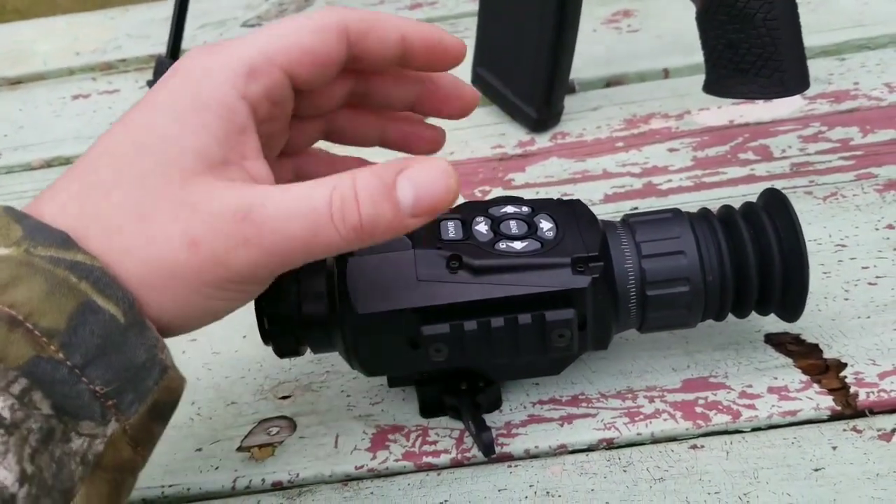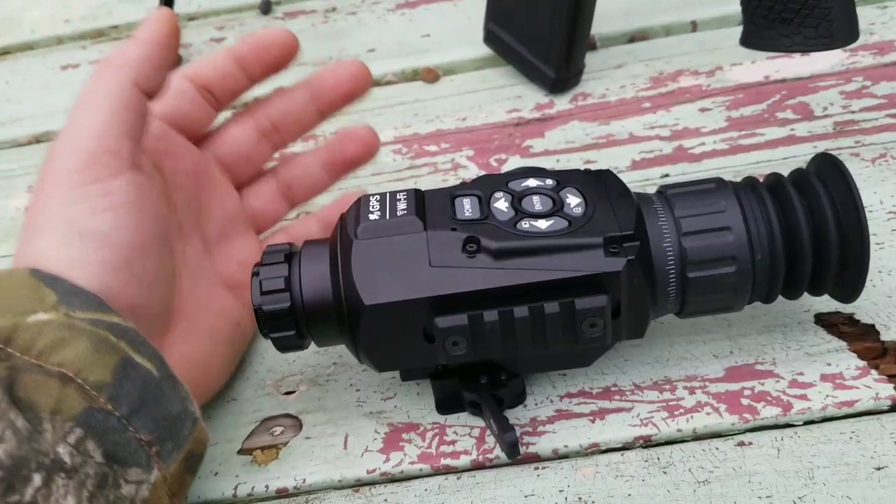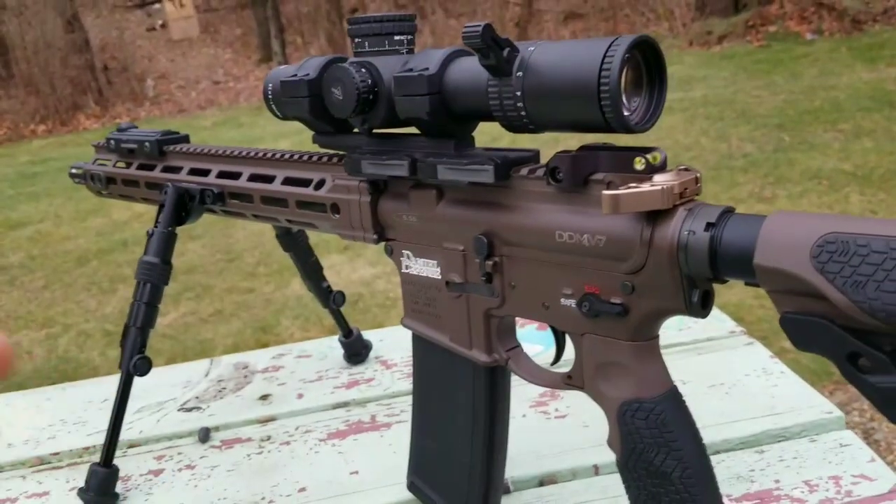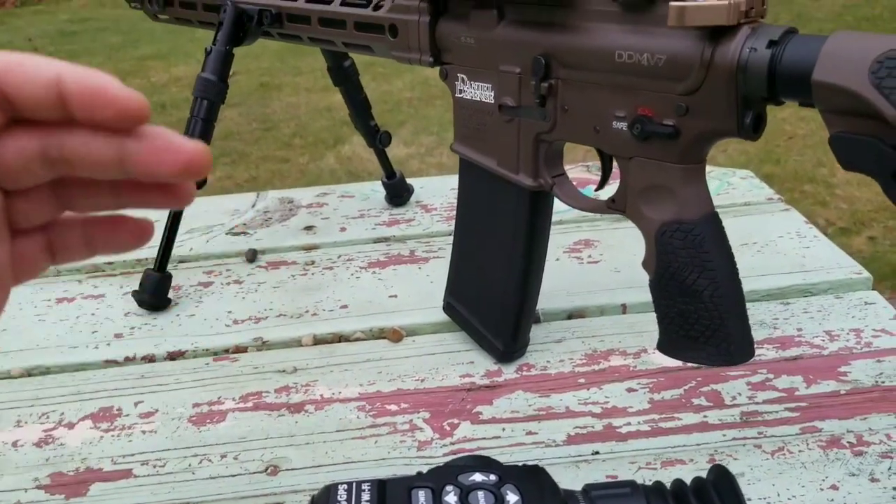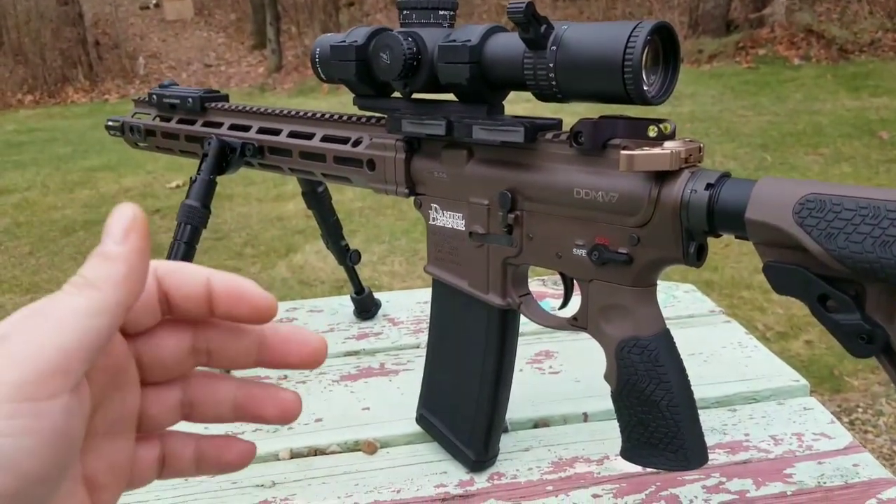But just to be clear, it's not going to be 100% accurate as a lot of good laser rangefinders will be. But if you practice with your range estimation skills with regular scopes, you should be good to go with this, and pretty familiar with how to do that. There's a ton of videos again on YouTube, so I'm trying not to make this video too long, so I'm not going to go through and tell you guys how to do range estimation.